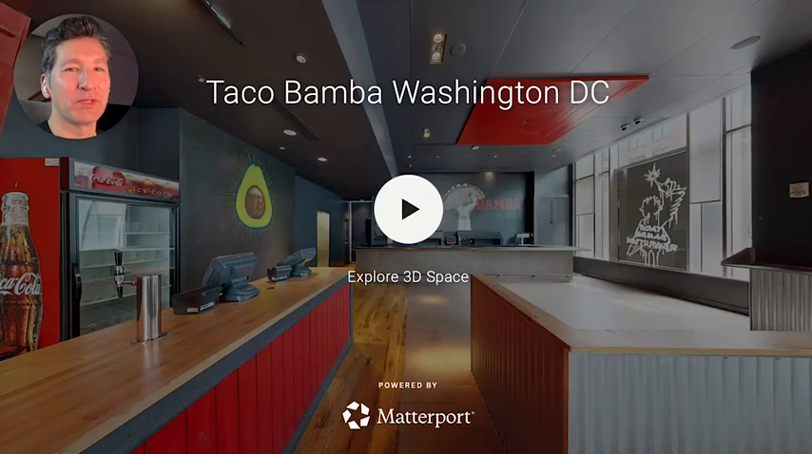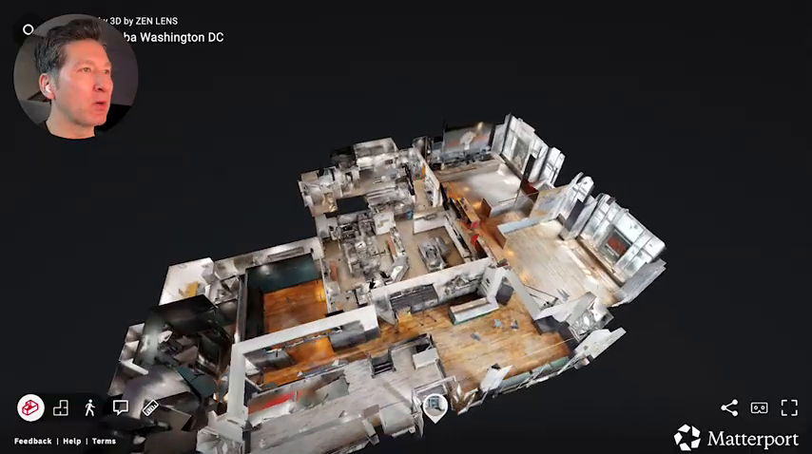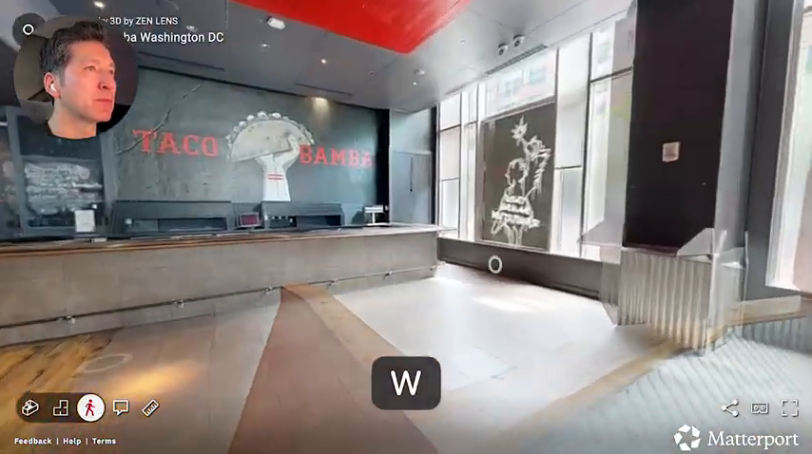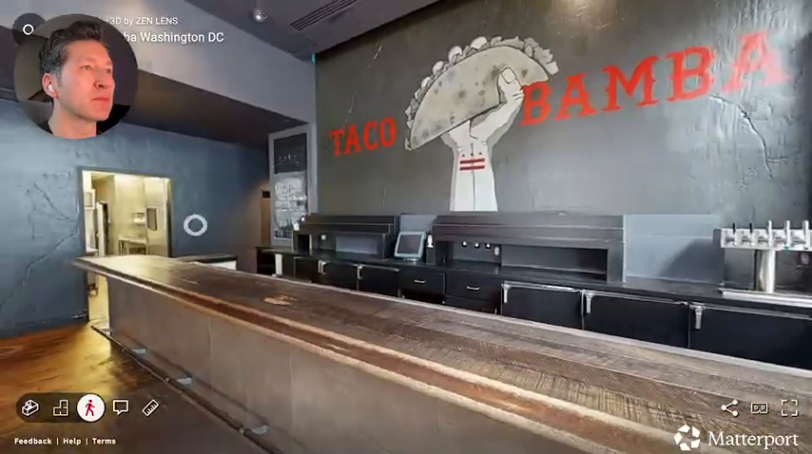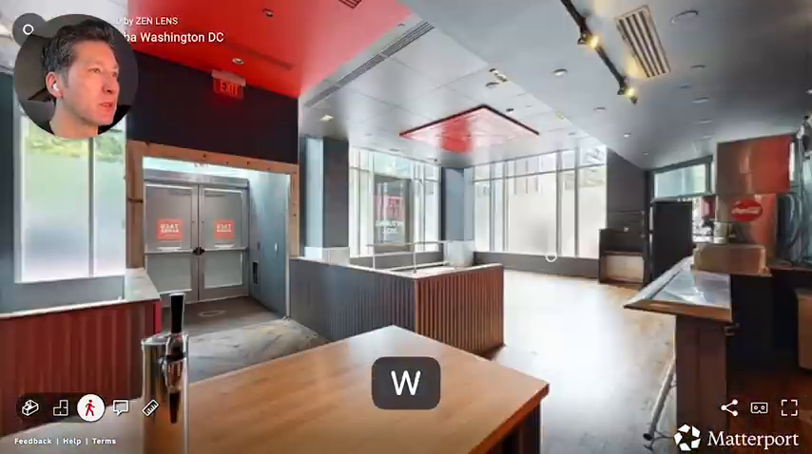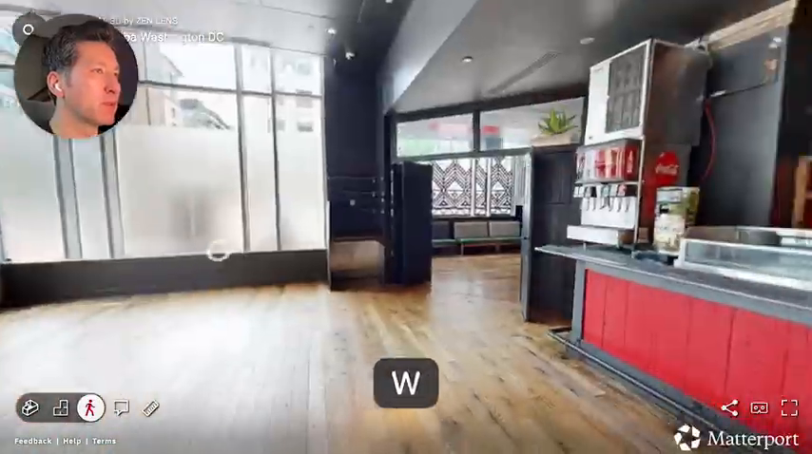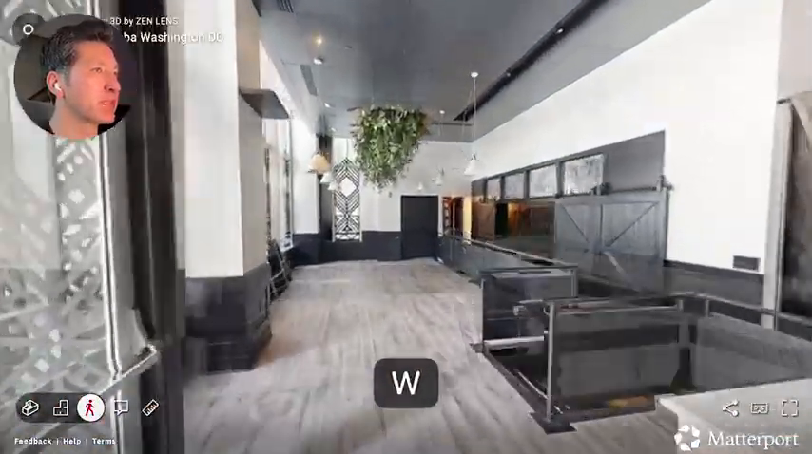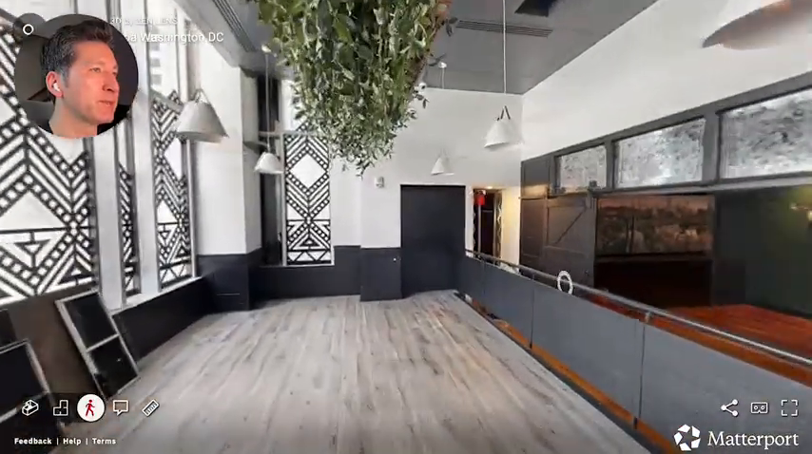Right, another 3D Matterport scan in DC. Take a look at Taco Mamba. It's pretty much gutted. No furniture. Just the general layout of the location.